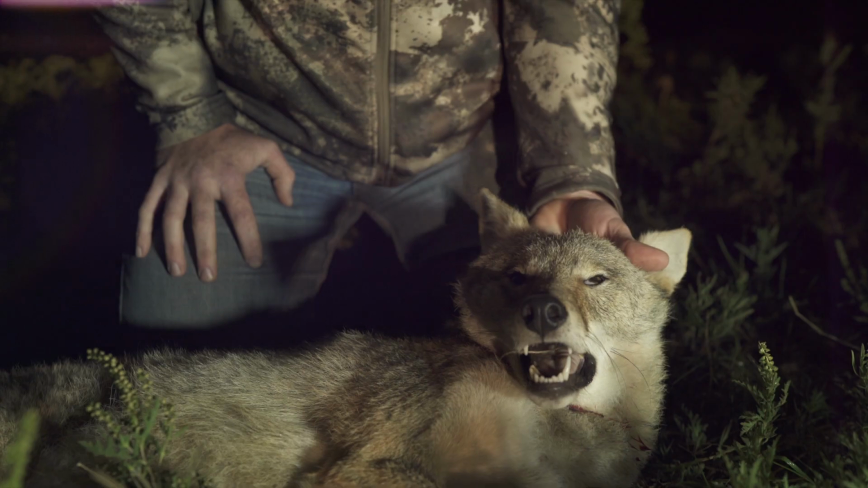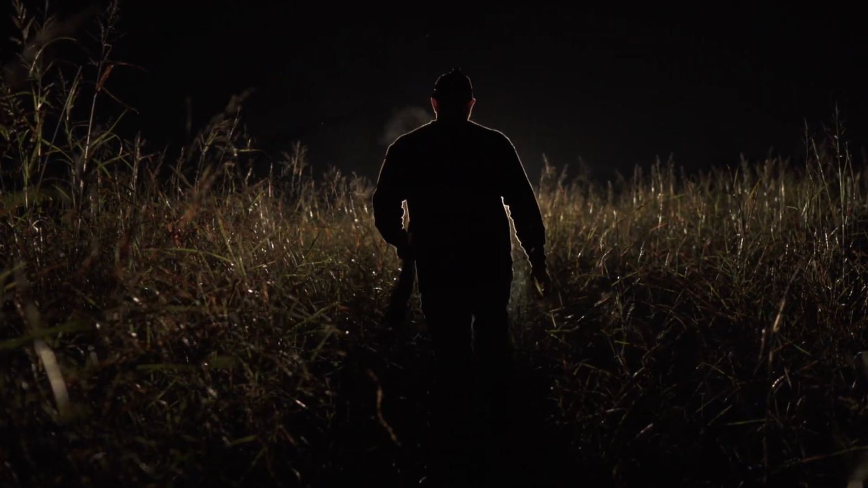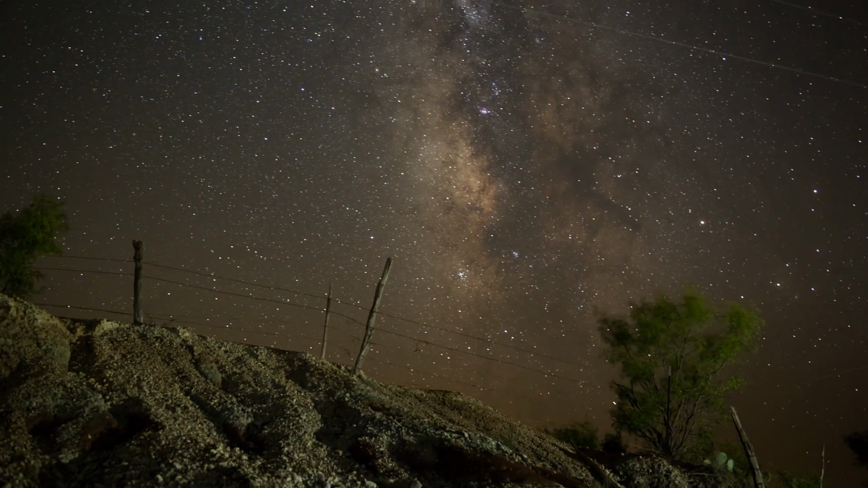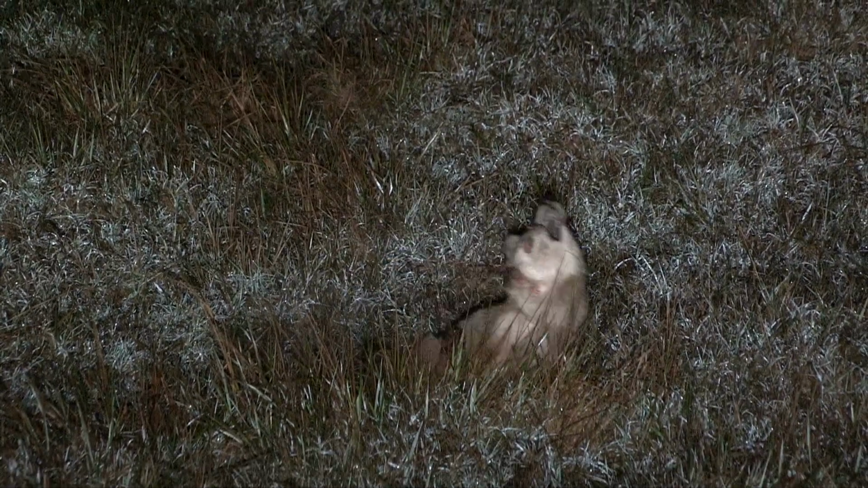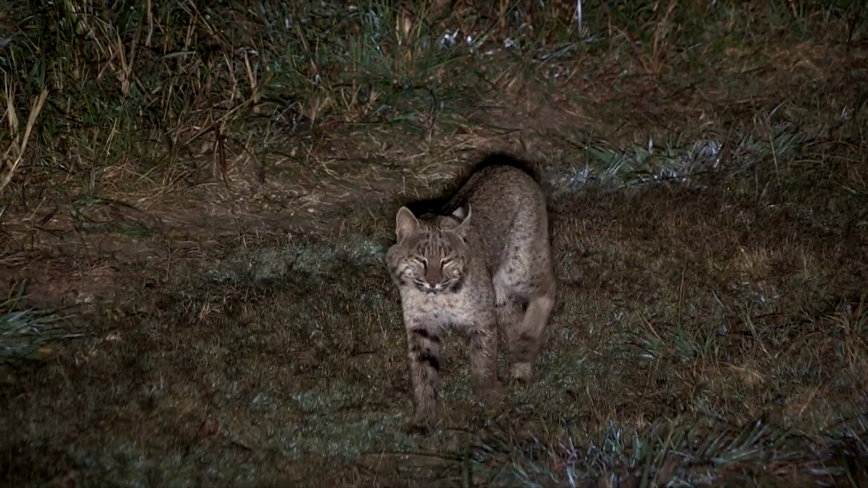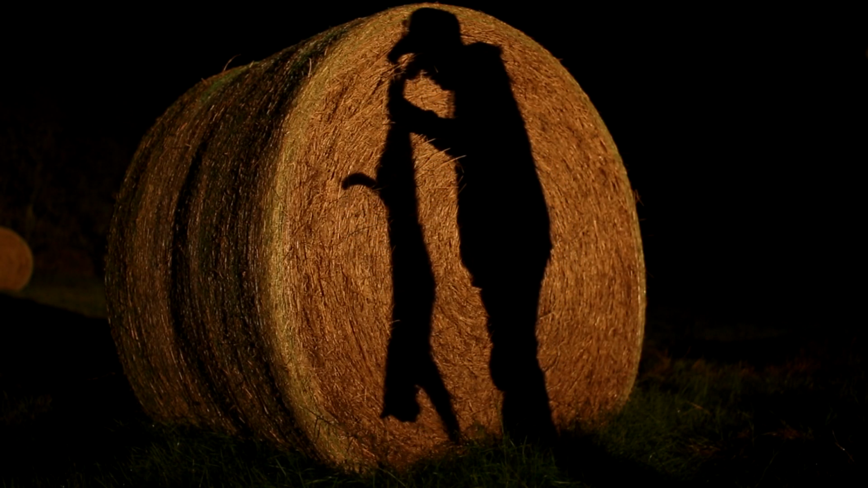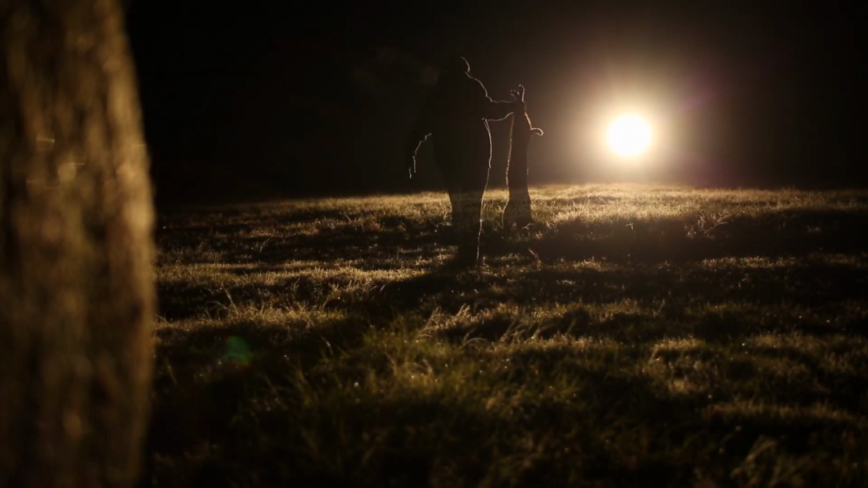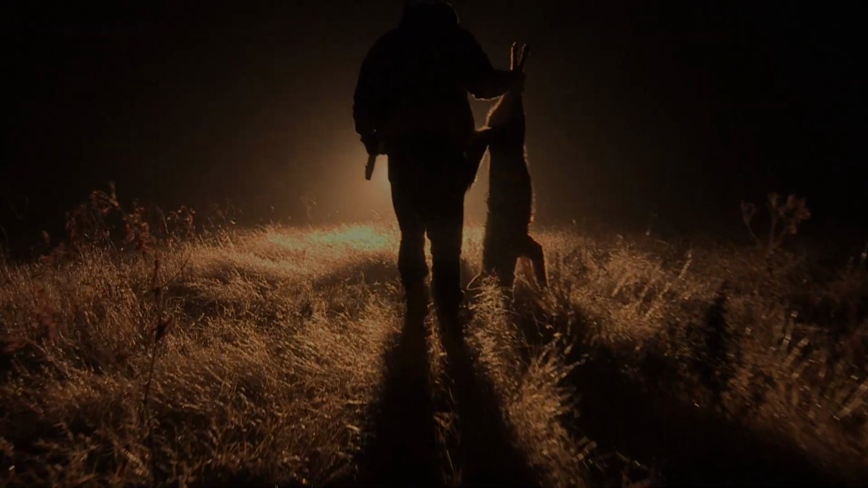Night is the one true side of hunting left yet to be explored. And as far as I'm concerned, there's no right or wrong way to hunt at night. All we did is take the funnest sport on the planet, and we did it our way. We are all complete addicts. And if anybody tried to come and tell us we had to stop, good luck with that.